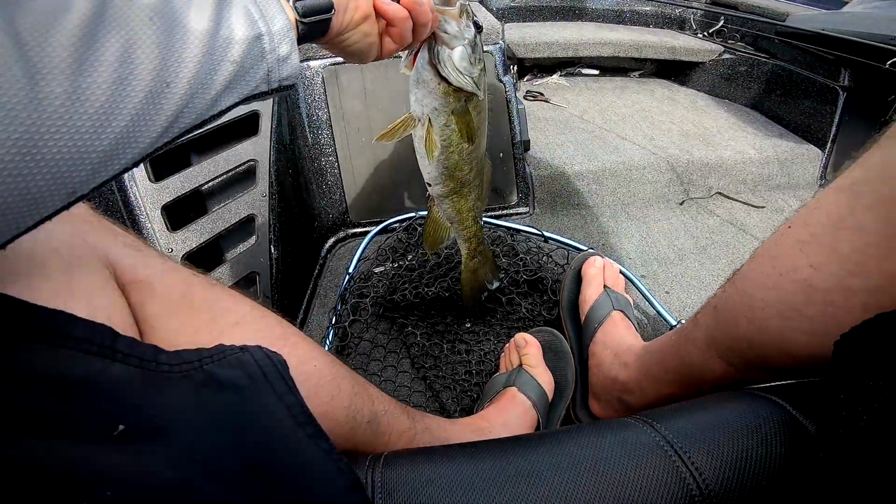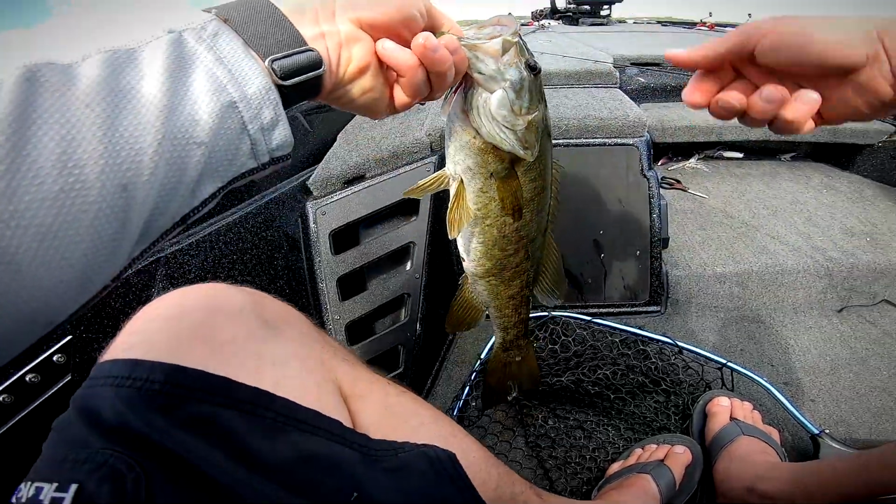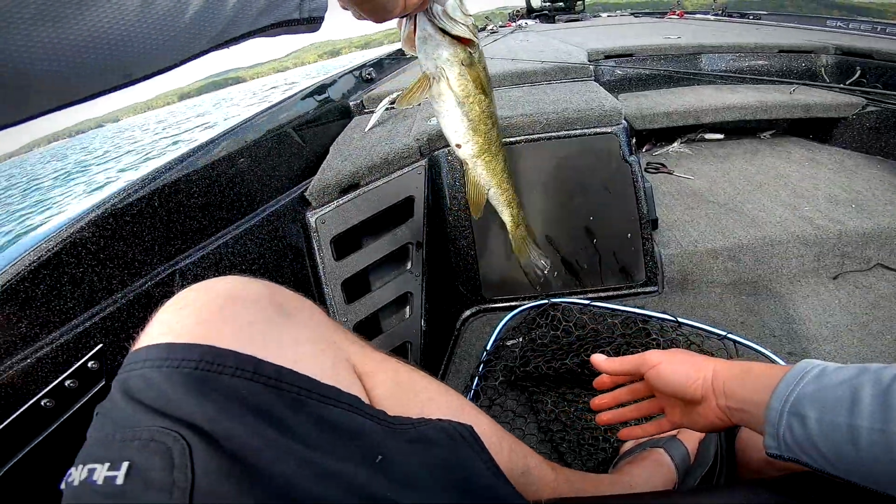There's a good one right there. They're not very fat this time of year, but that thing's about 19 inches long.